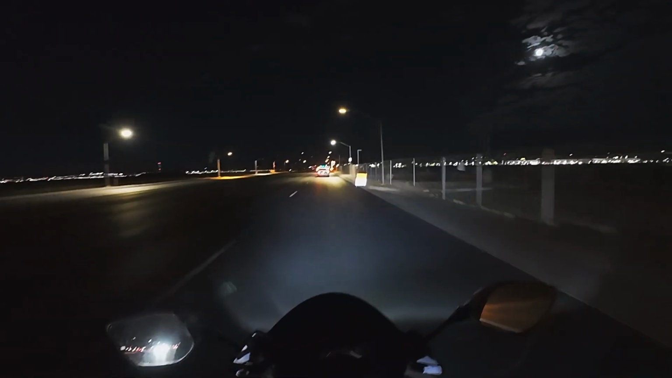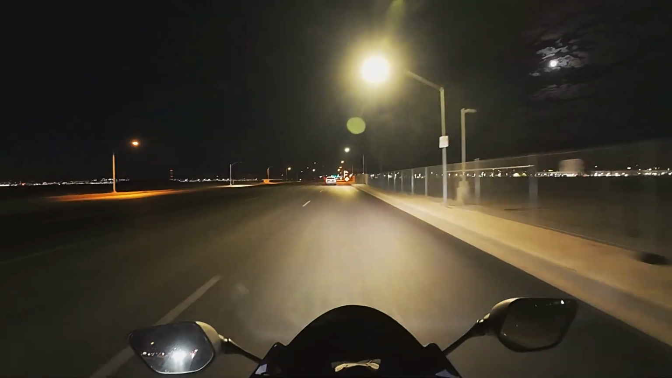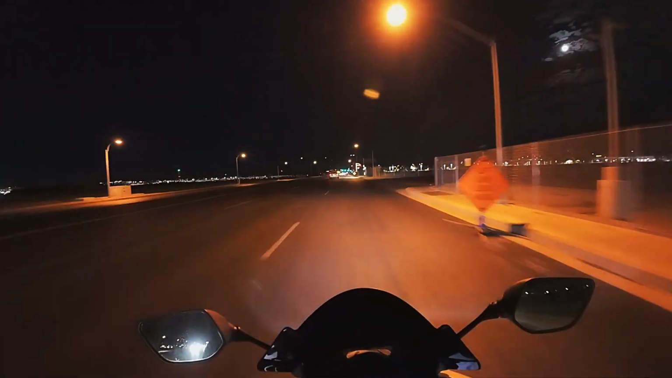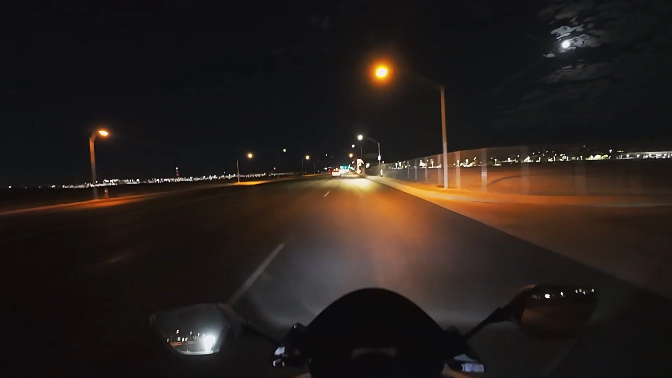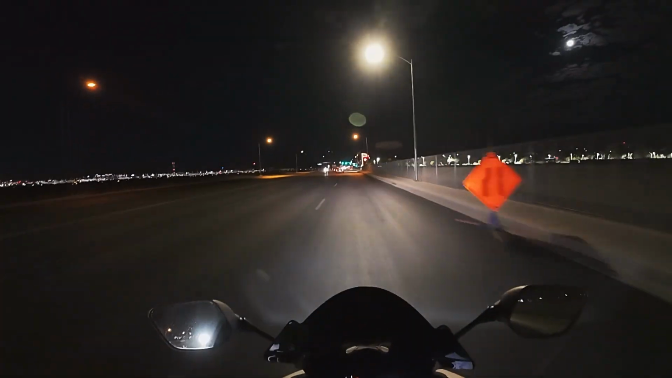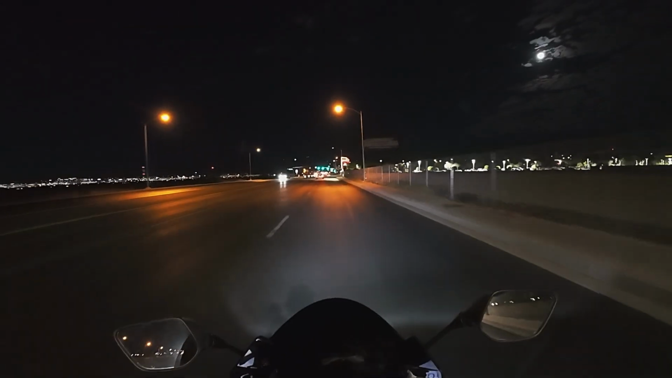But since my audio is messed up right now, all you get is wind noise and some of the bike. Hopefully it doesn't sound too bad, but I still think that this looks really cool. So anyway, yeah.